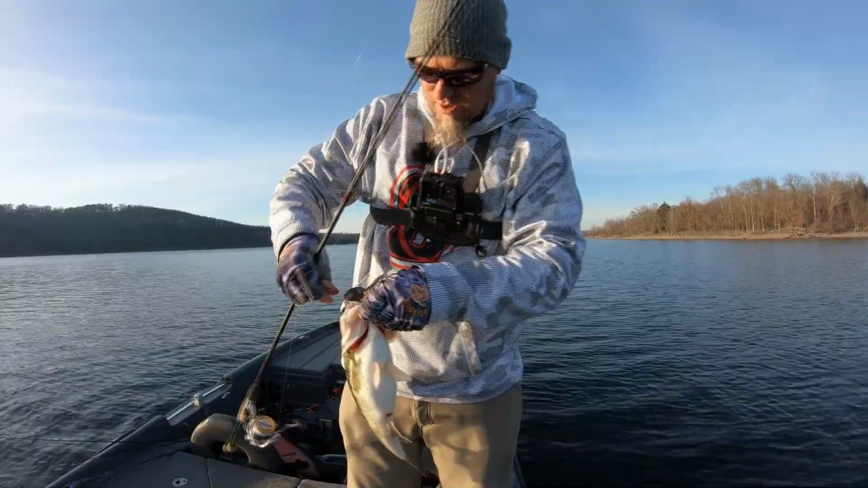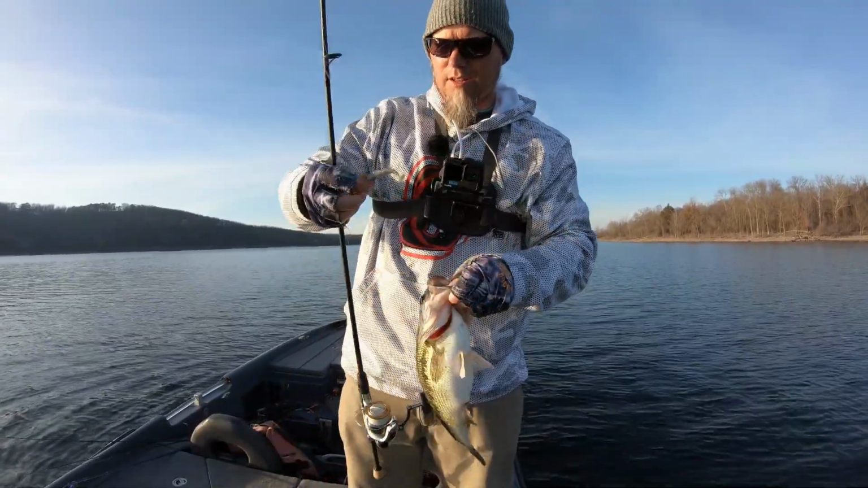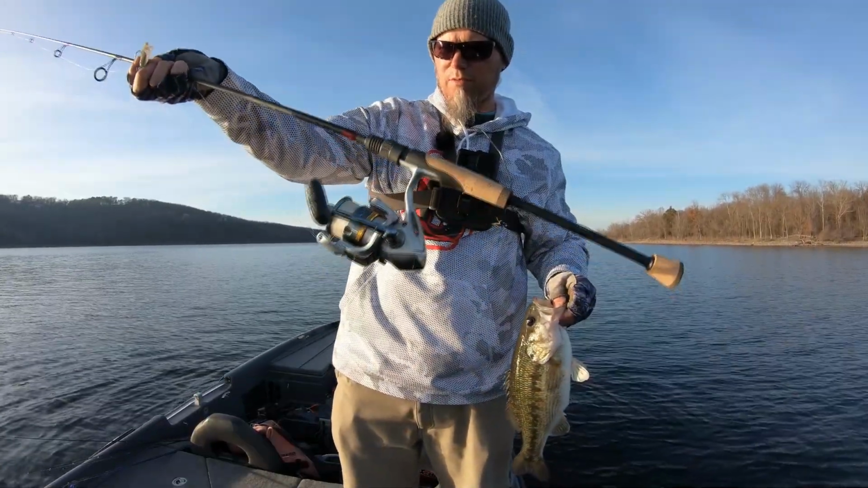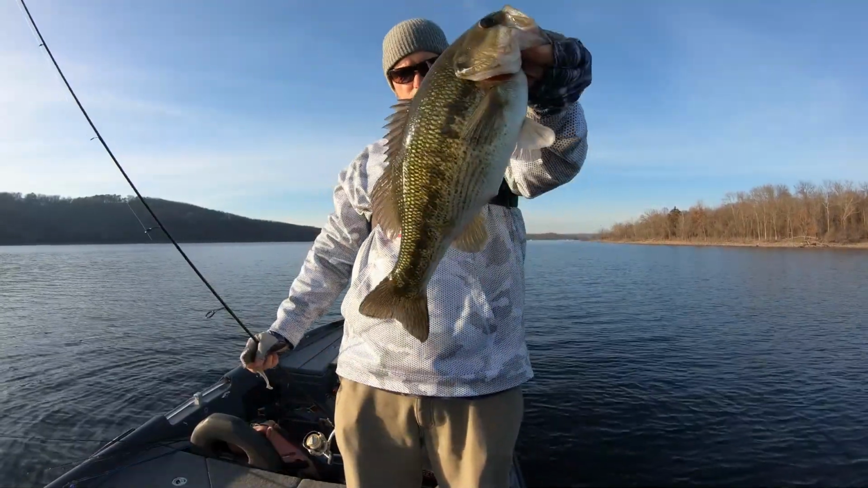Just throwing a little 2.8 Kitech on a quarter ounce head. This is that little tater jig head. It's a pretty good little jig head. It's got that sickle hook on it. The Virtus 7-foot finesse spinning rod, 10-pound braid, 10-pound fluoro.